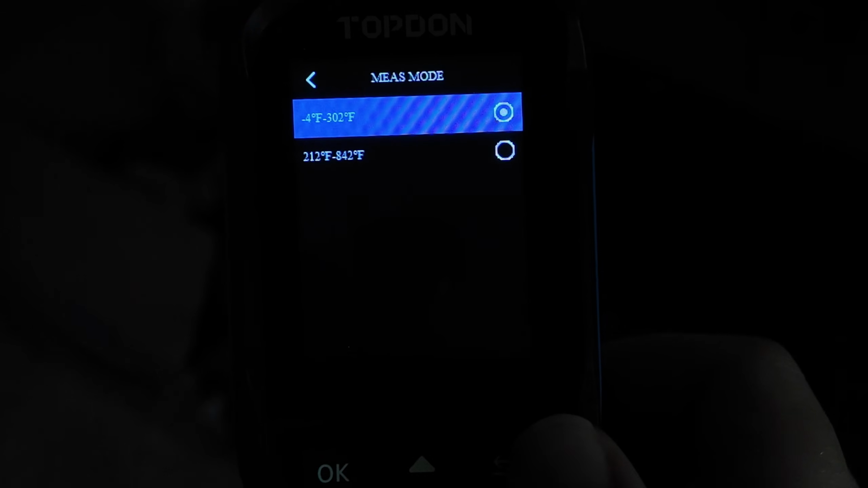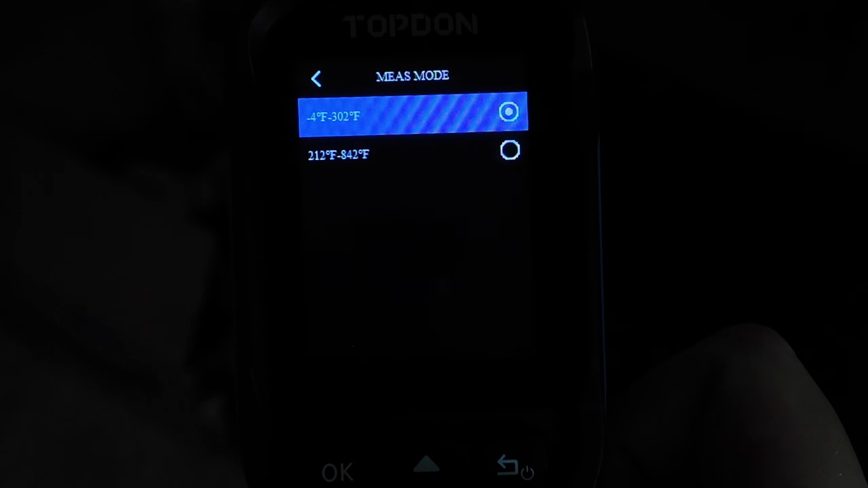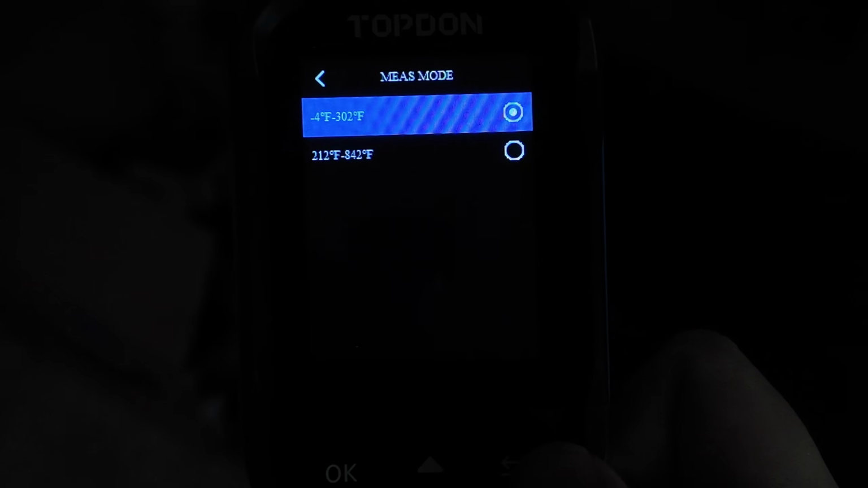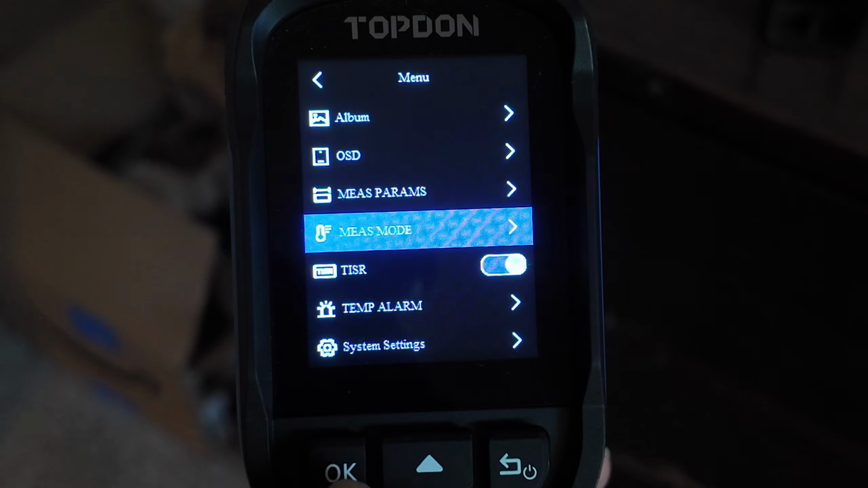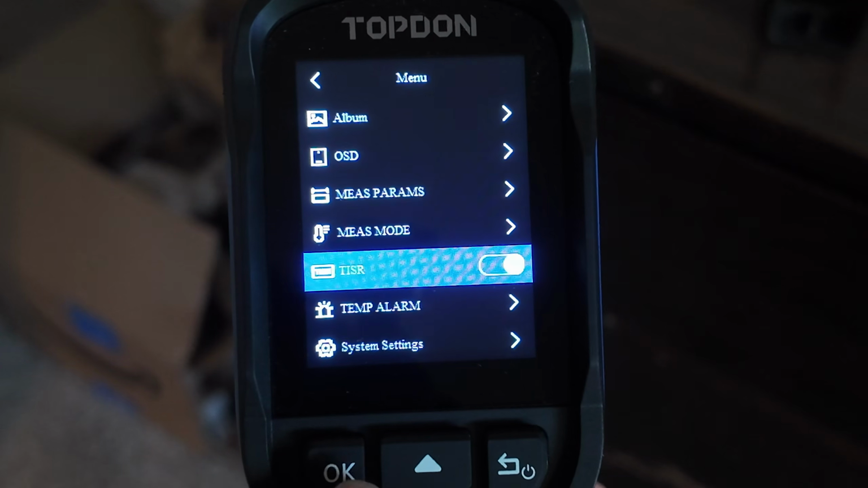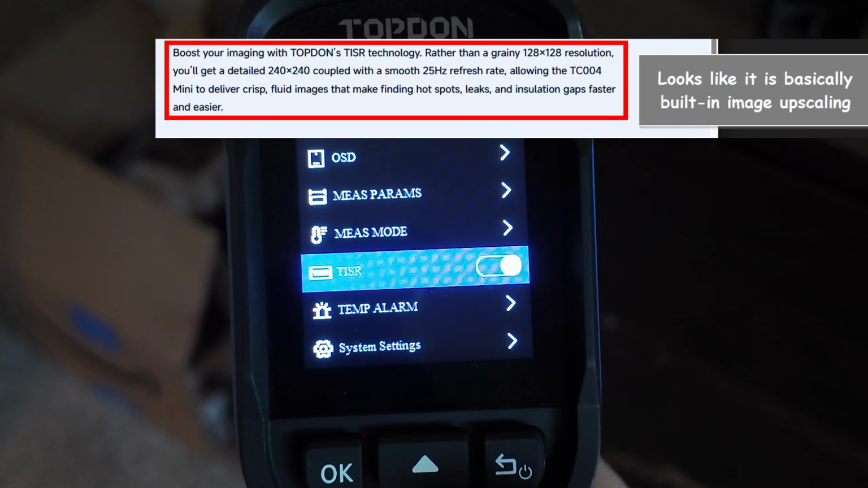So kind of a wide swing there. I usually just leave it on this one, -4 to 302. But if you need to record hotter temperatures, you can do that as well. I'm sure their other models have more options. This one's pretty straightforward. TISR is on. What is that? Well, it's this right here. I'll explain that more later in post if I need to.